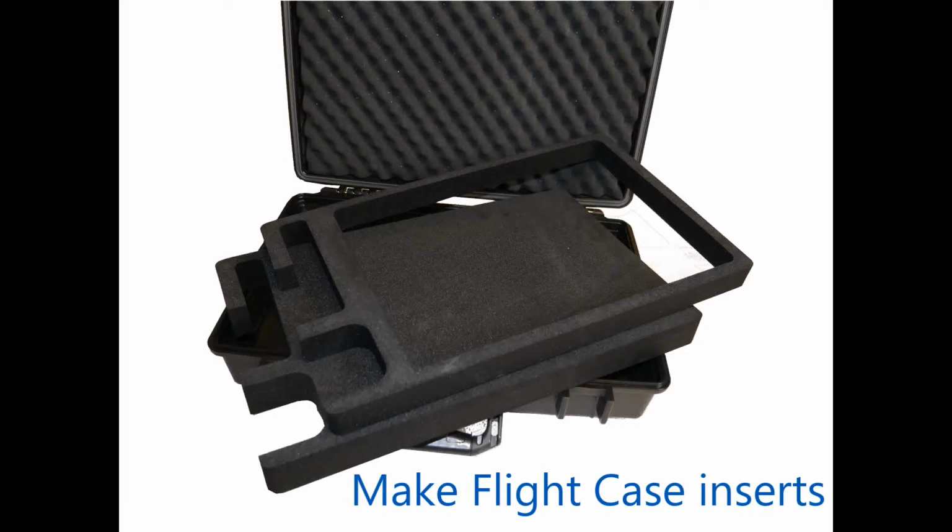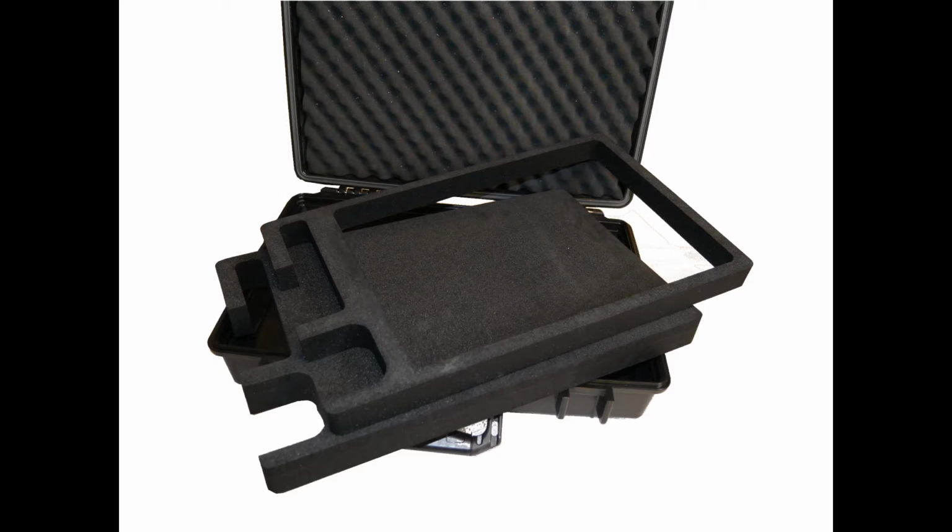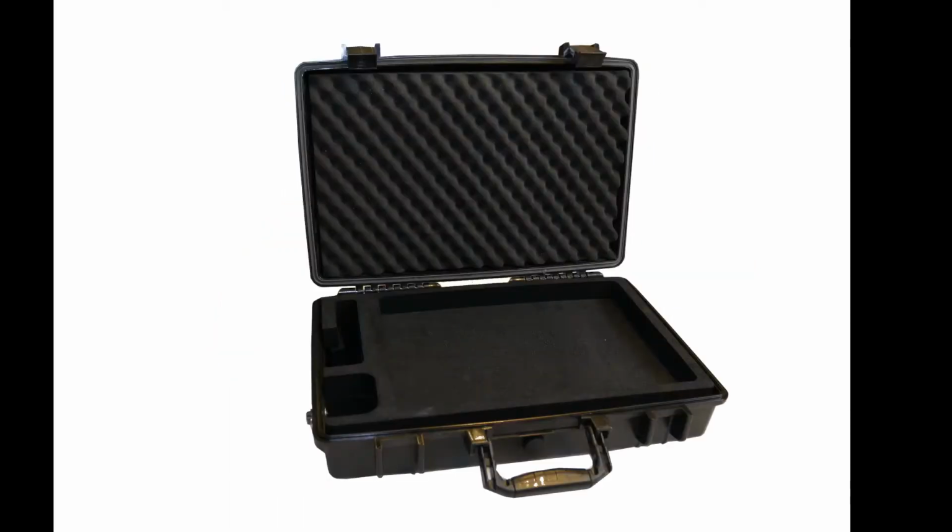So in this video, I'm going to show you a step-by-step tutorial on how to create a perfectly fitting foam that's going to protect your electric devices inside your transport cases.